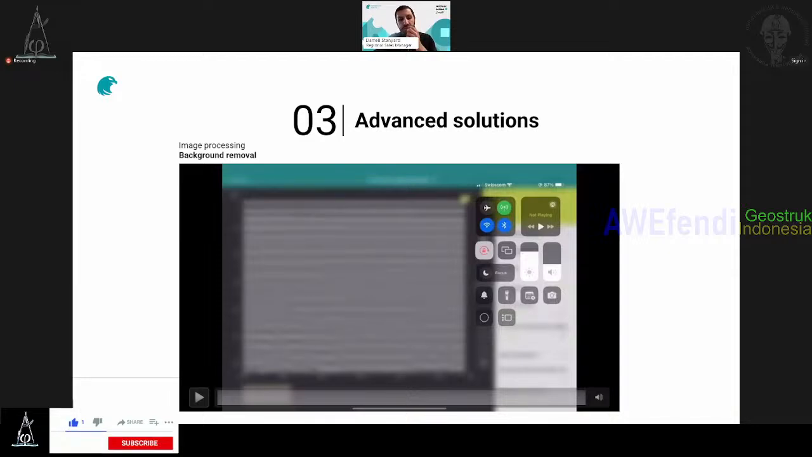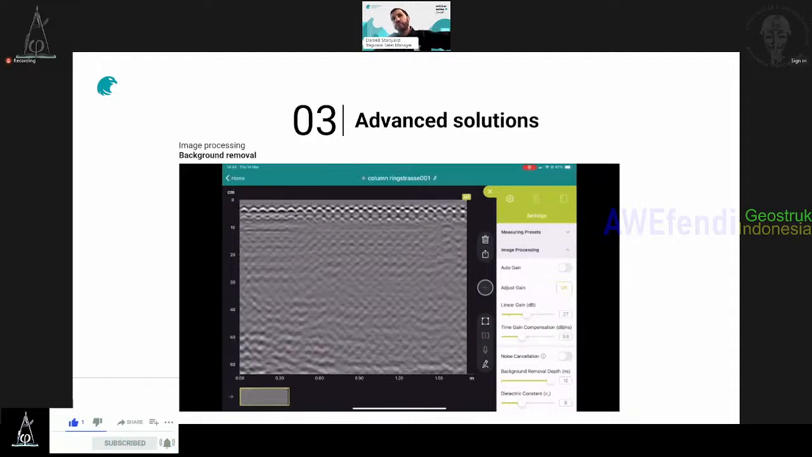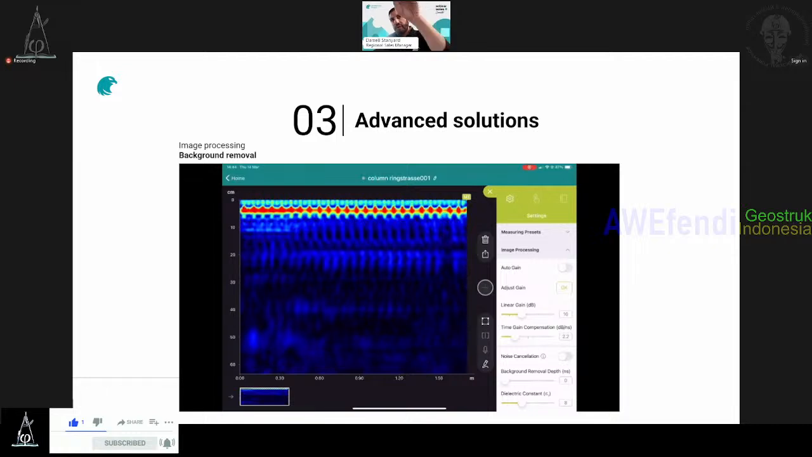Okay, so in this example, the background removal was activated to really help, because it was horrible on the top. You see the background was hiding rebars. So here on the migrated and non-migrated views, you see that the hyperbolas and objects are more visible thanks to the background removal. You see here, it's a horrible red line, background removal, you see your objects.